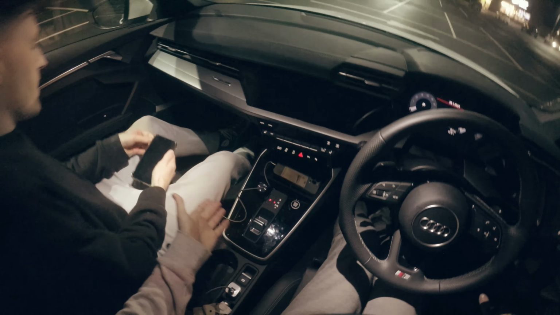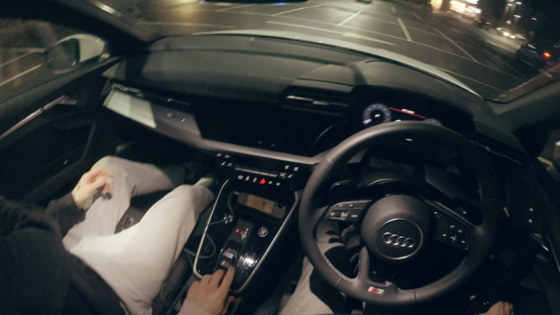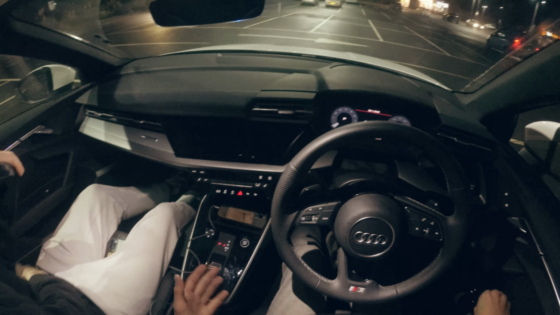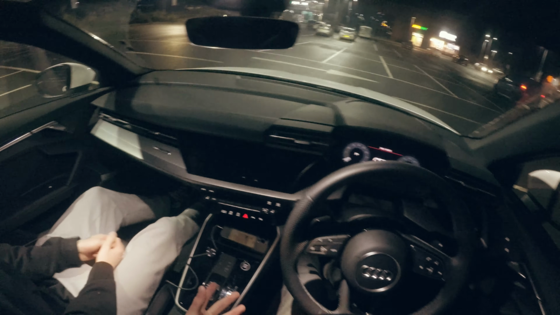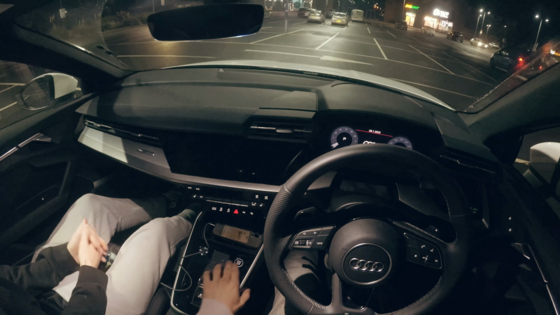Start off, we have an auto. It's got a 7-speed auto gearbox. It's okay. You'll see how it performs. It's not the best auto that I have driven, although I haven't driven very many. It's mostly been manuals. But start.